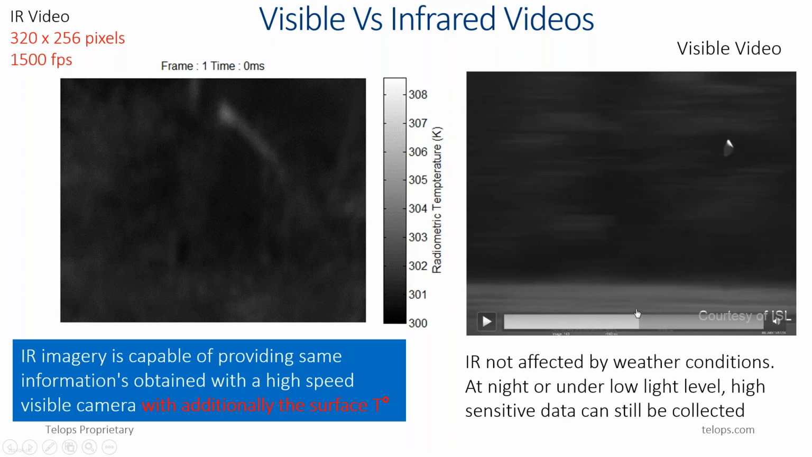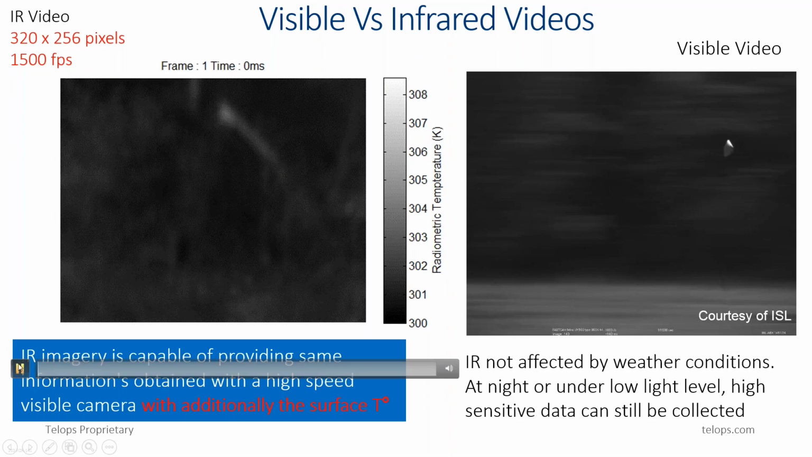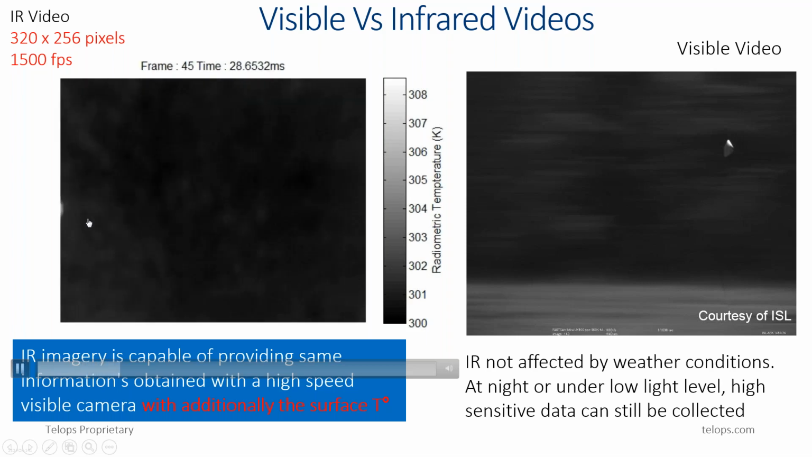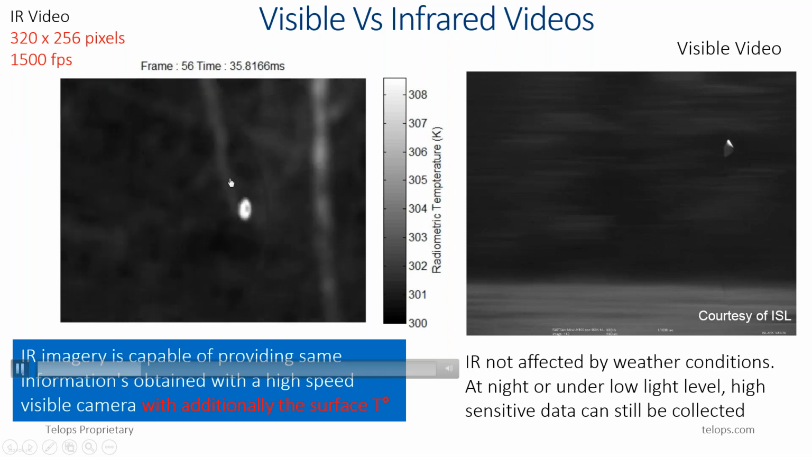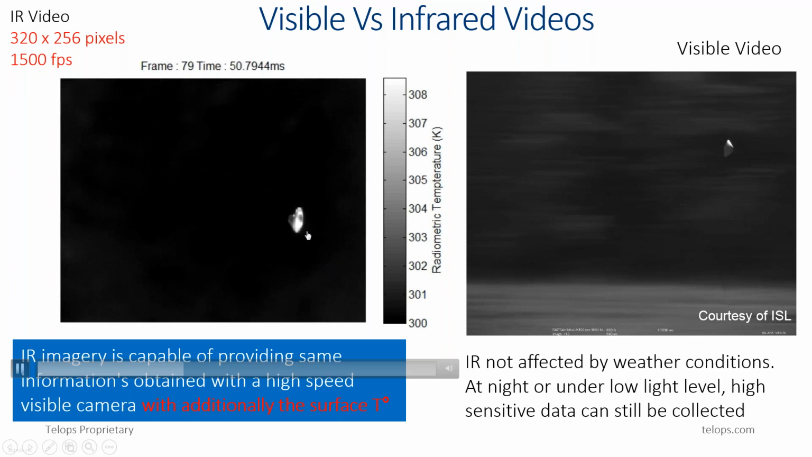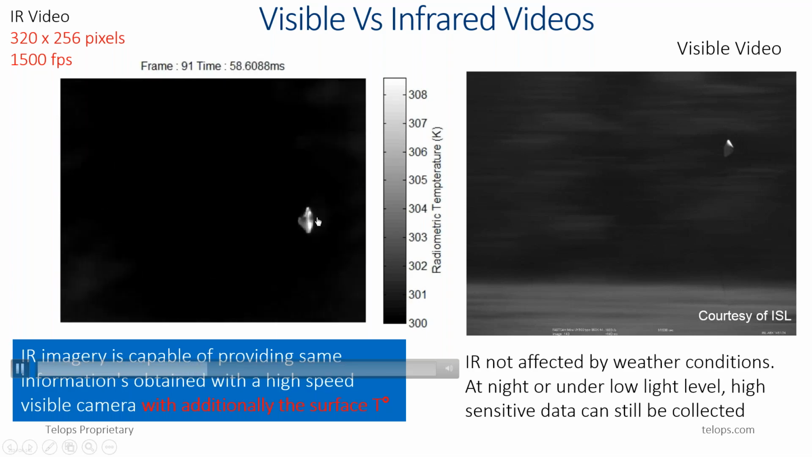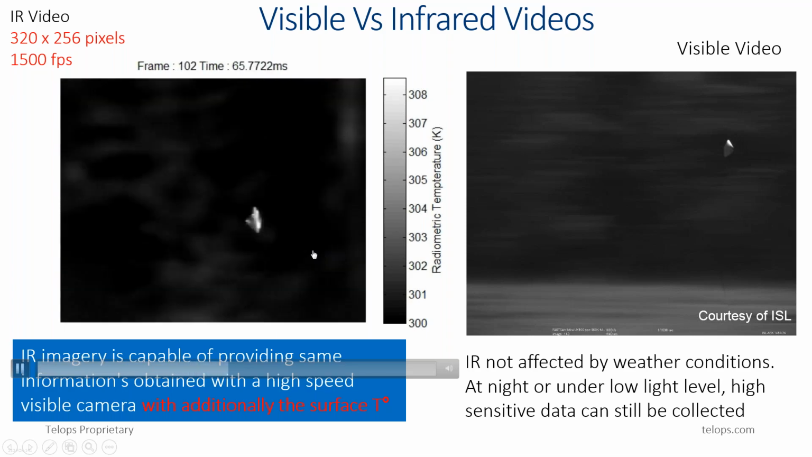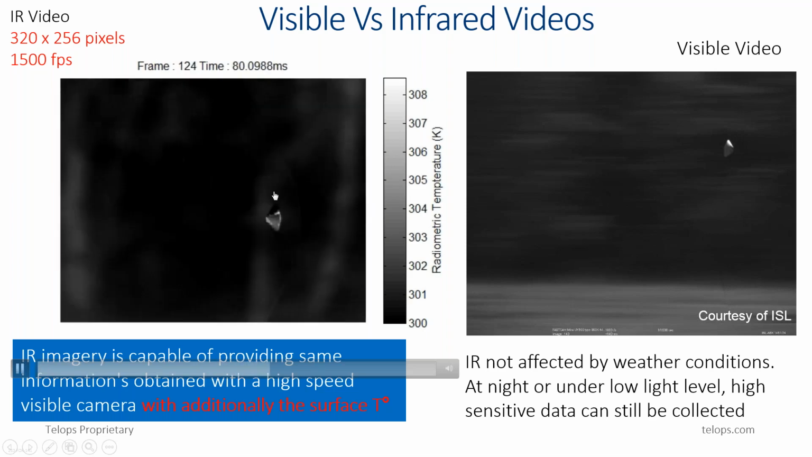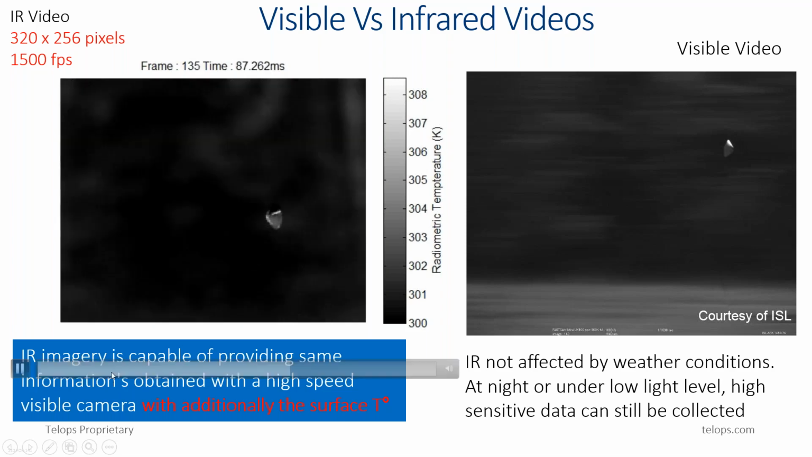Now, if we go to the IR video, if I play that IR video, you will see the probe appearing here. Later on it appears, and then it adjusts, and then you do see the tracking, and you can see shock waves here within this IR video, and you can see shock waves there, and here and in here.